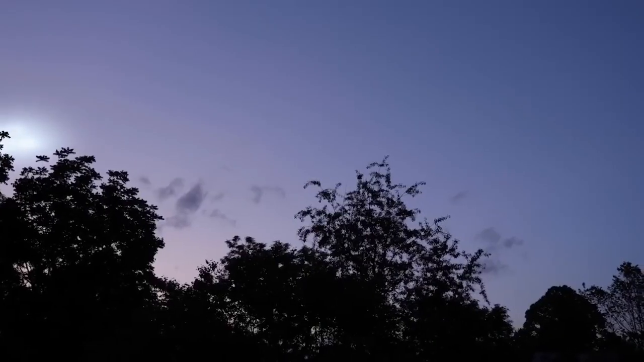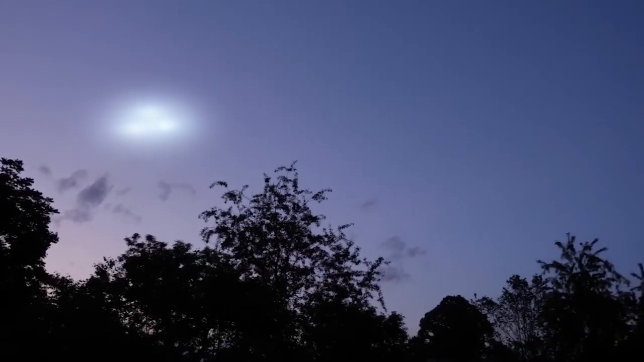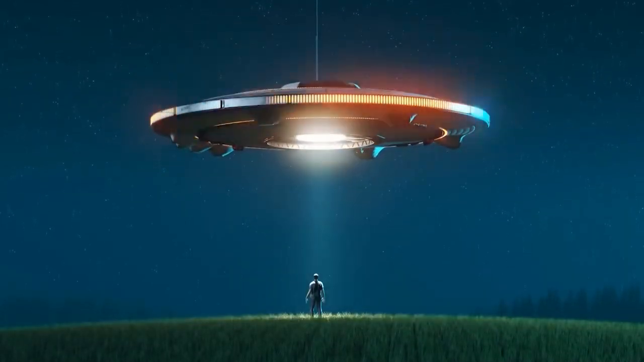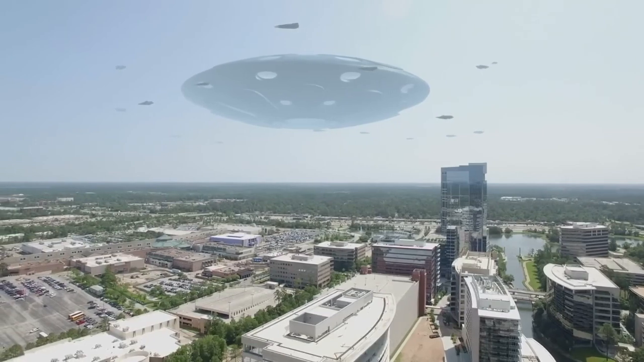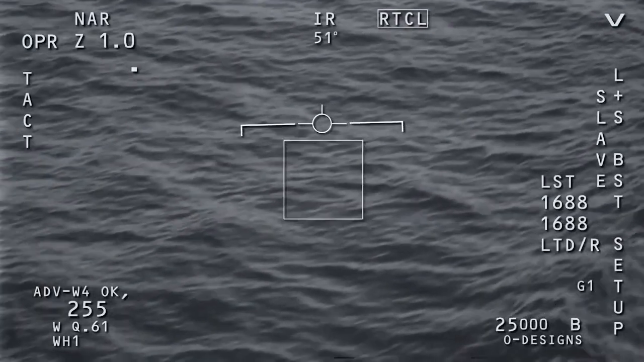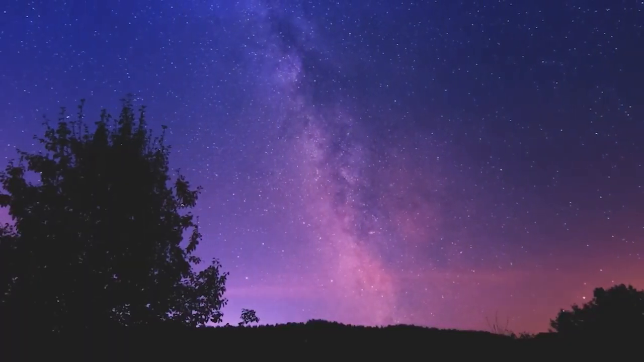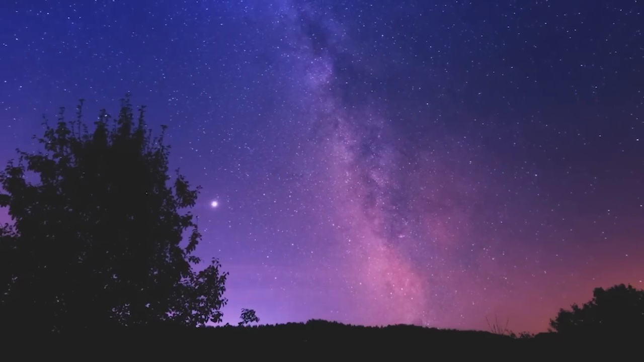Mysterious UFO in sky. One extraordinary night, something amazing happened that left everyone amazed. Have you heard of UFOs? Those mysterious unidentified flying objects that have fascinated people for a long time? Well, on this spooky night, they were real. There was a camera set up to take pictures of the night sky, just like people do every night.